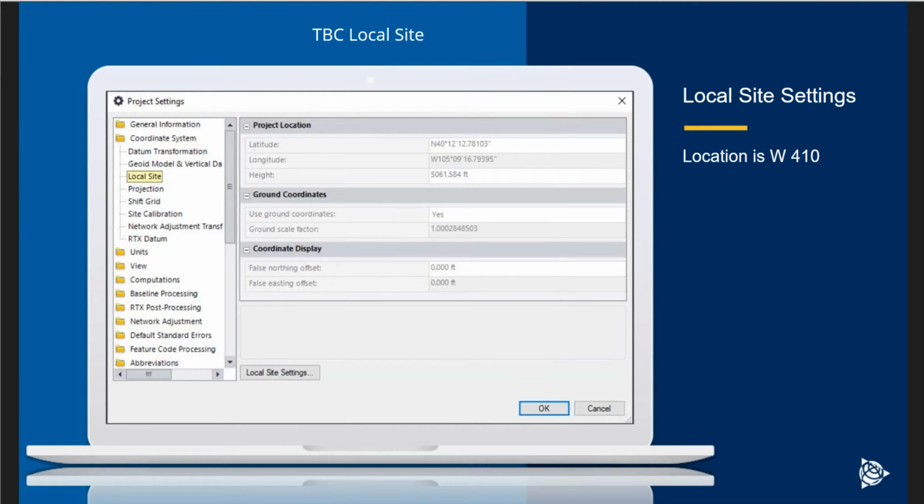And then also in TBC, we're using a local site. For the local site settings, the location is point W410, and we are using ground coordinates from this site. So we have ground coordinates in the project as well.